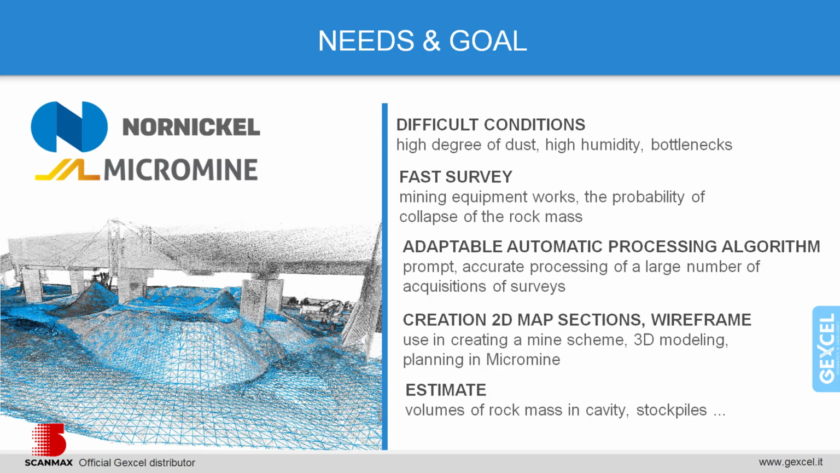Adaptable automatic processing algorithm. In each mine, work can be carried out simultaneously in several different places. Mine infrastructure is composed of several mining sites located both underground, on the ground, and in buildings, like stockpiles. And everywhere, surveying information is needed. For these purposes, automatic processing is required for each type of object. Creation of 2D map sections, wireframe, and estimation. Surveying information is the basis of everything.